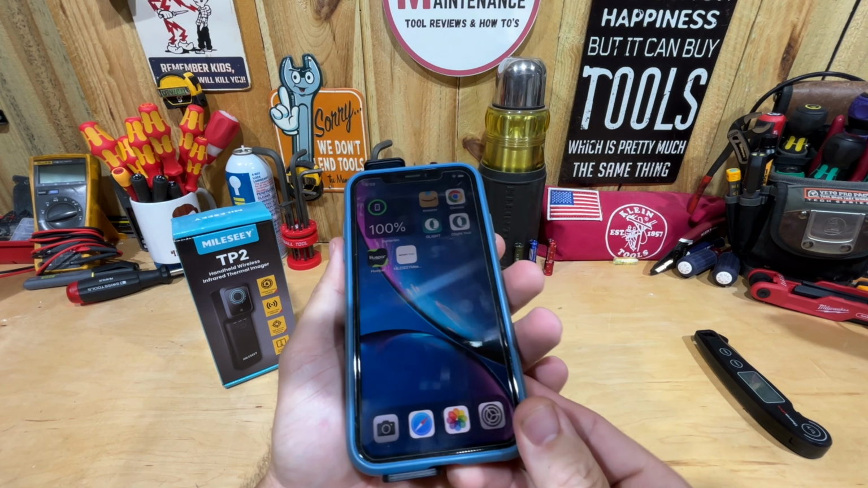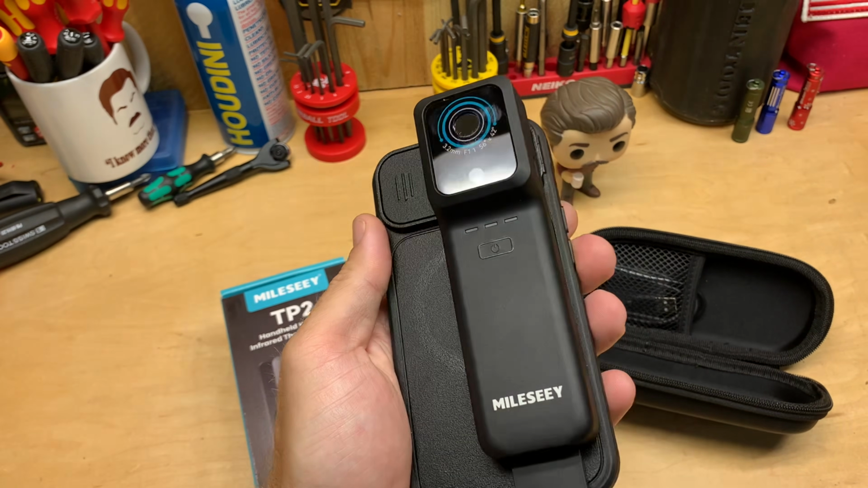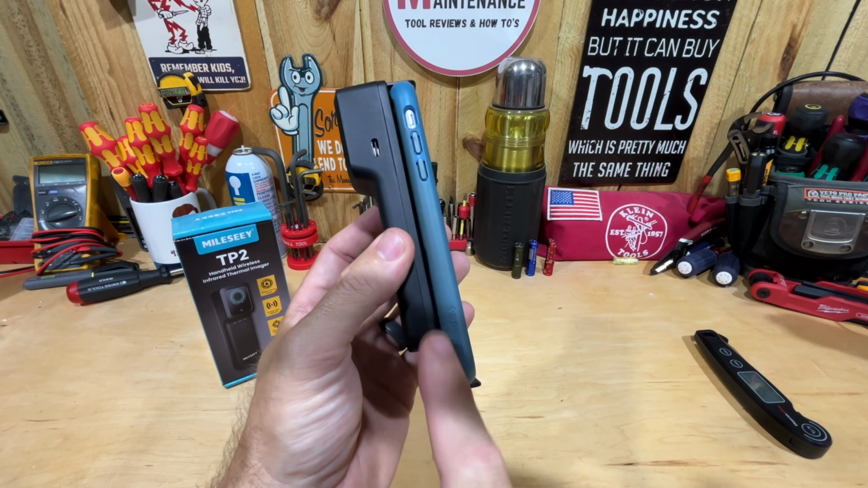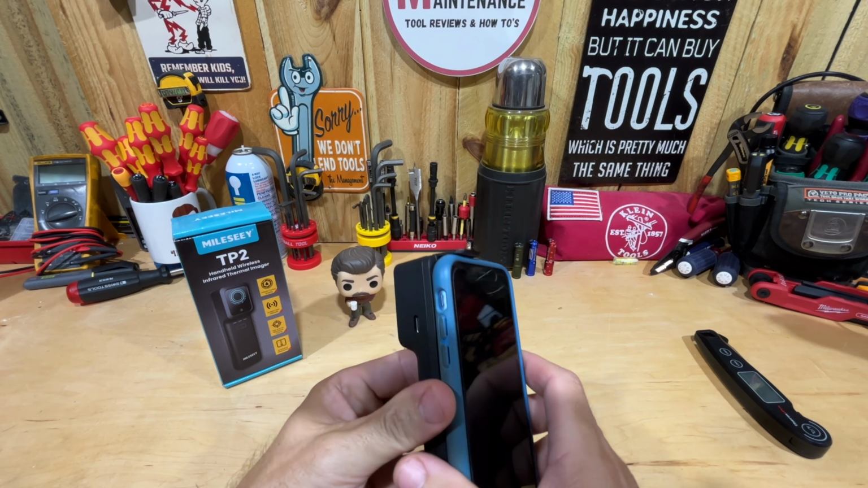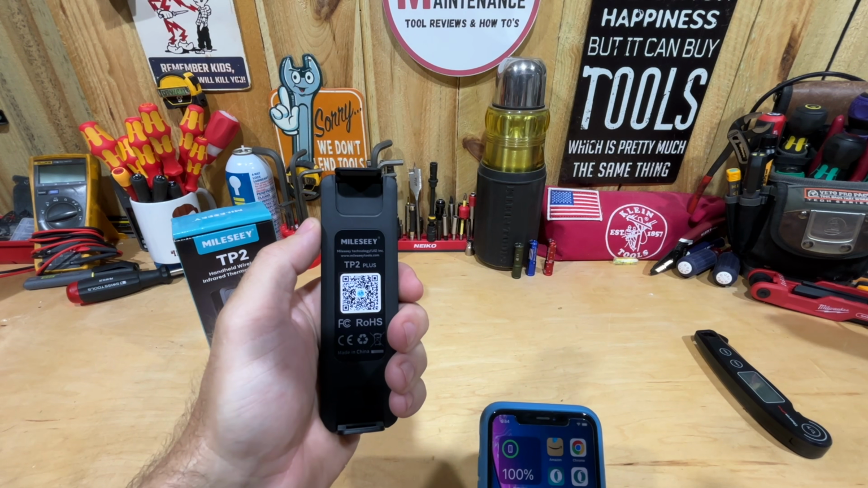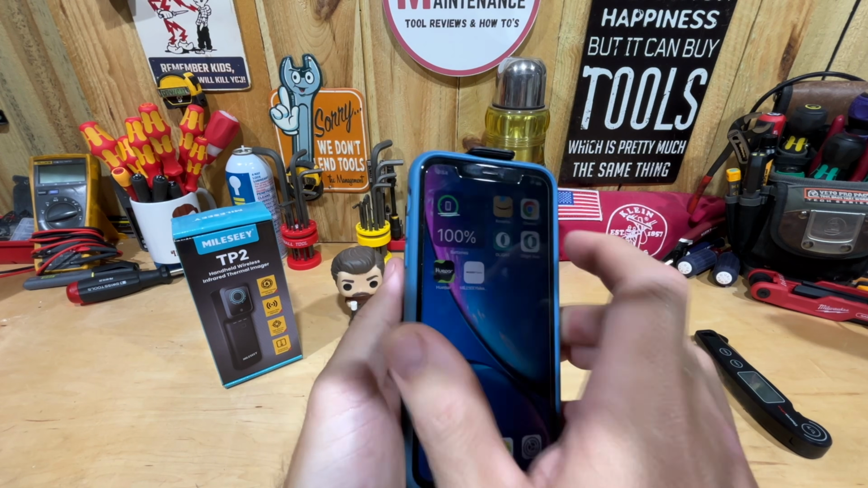So again, this is an older iPhone. I don't even remember what number it is, but I'll show you a little clip of it on my iPhone 15 that I'm filming on right now. It fits on there just fine, even with the case. But again, you've got 6 3/4 inches to put it on your phone, and that's only if you want to hold it with one hand. Like I said, it would work just fine on your camera screen and just holding this like this, because it's not really connected to your phone physically. It's only connected wirelessly, but we're going to put it on there for this purpose.